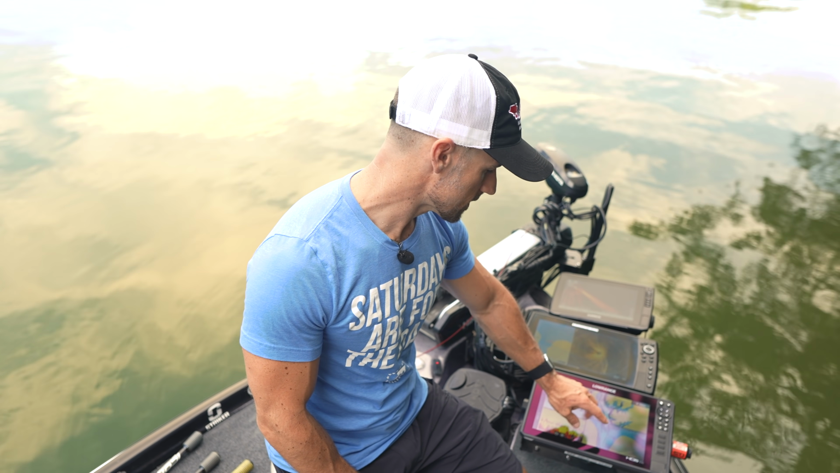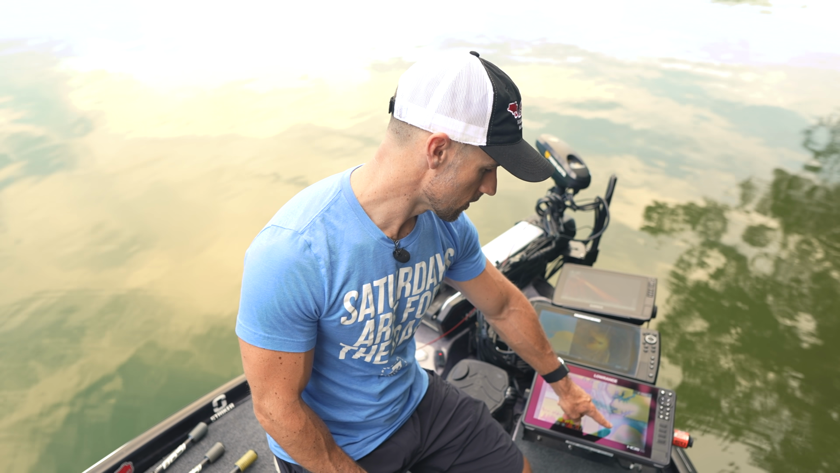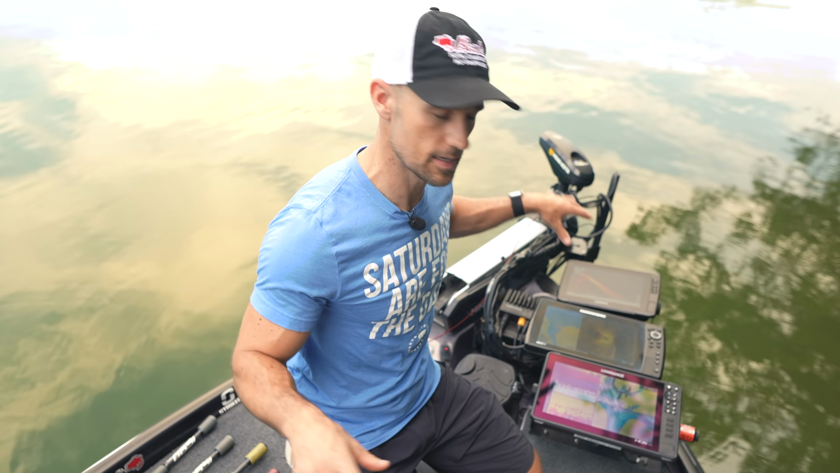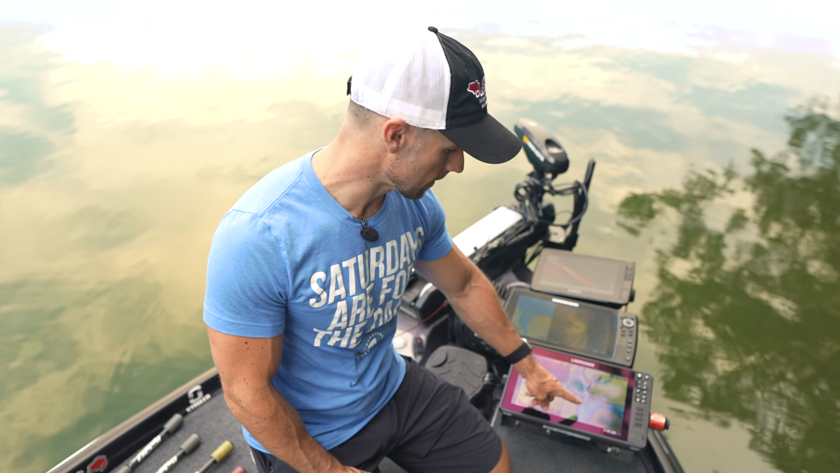And then back here with the Lowrance, I used my mapping. I had two different maps. One zoomed out a little bit more so I could see where I was relative to the little vicinity. The other one is zoomed in almost as far as you can zoom it in. That way I can stay precisely on whatever spot I would want to stay on.